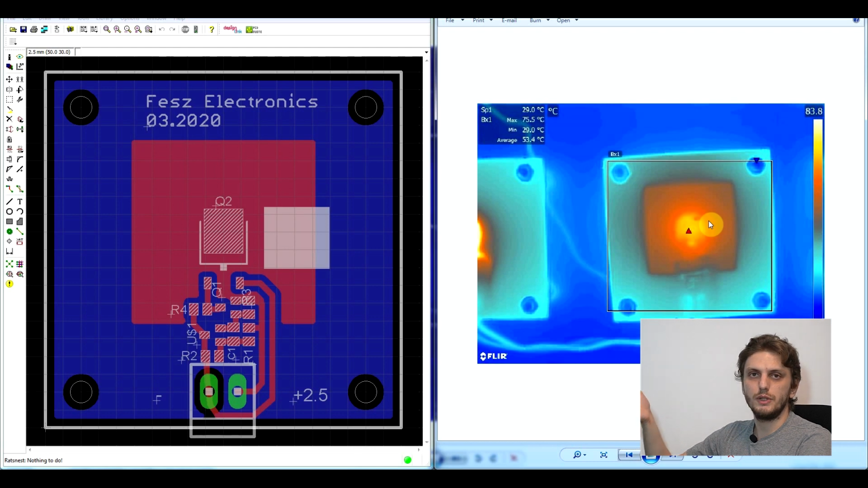Now normally if you don't get controlled impedance boards or any sort of special boards, the manufacturer will ensure a minimum copper thickness. They won't really ensure a maximum copper thickness. And well, that's a good thing. I mean, if you get more copper than you paid for, you should be happy. And what we can see here is that we have a much more uniform spread of heat from the transistor outwards into the board. So with thicker layers of copper, you will get much better heat spreading.